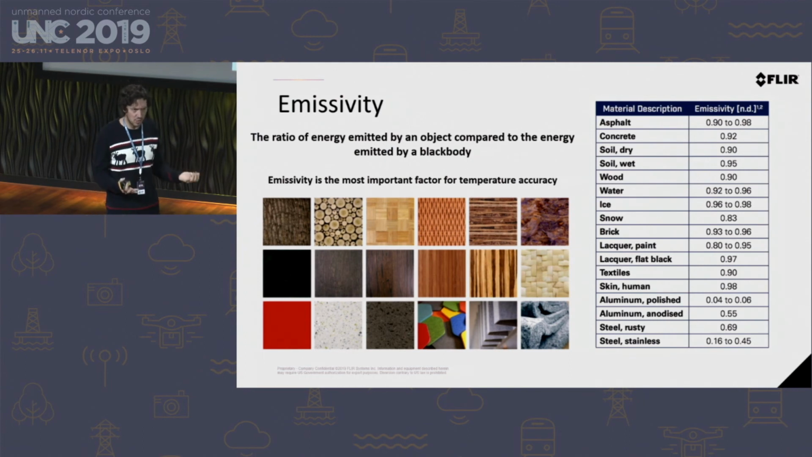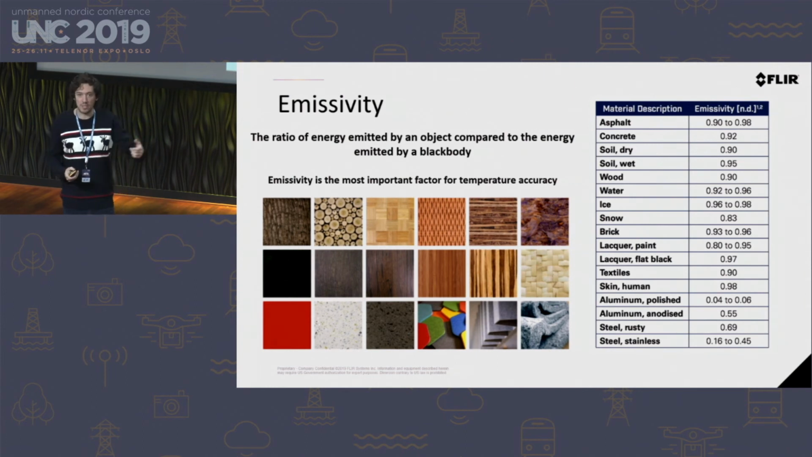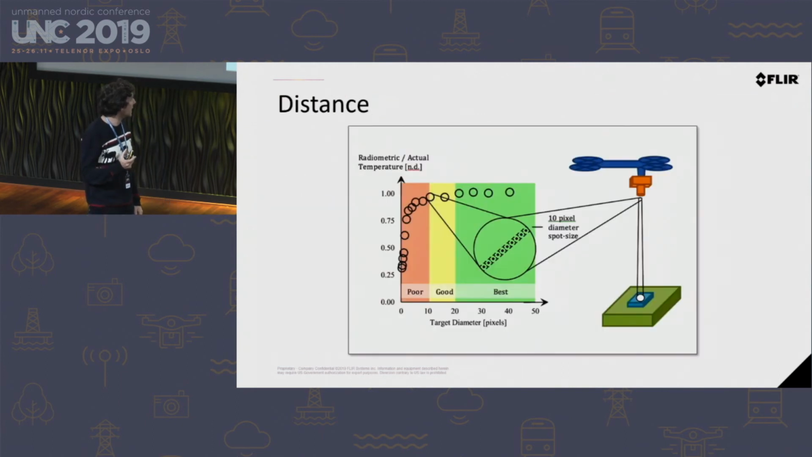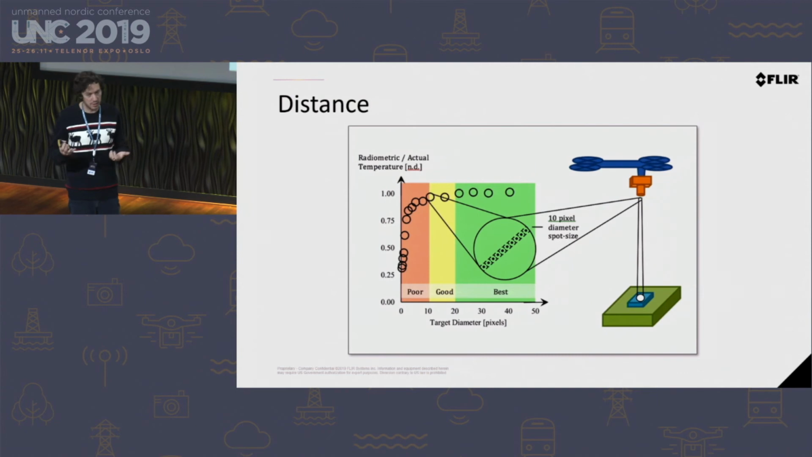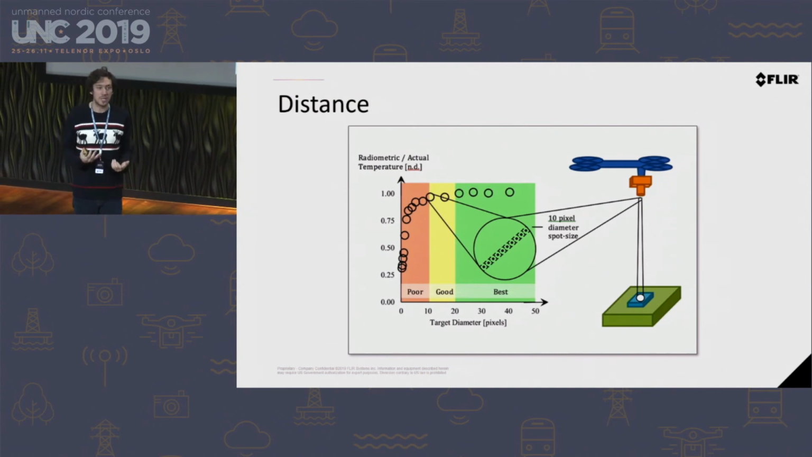For instance, solar panels are quite uniform in their emissivity, but you do need to know the emissivity and input it into your camera so it can adjust for the reflection that comes off of the surface to be able to measure the temperature accurately. It is the most important thing to measuring temperature. The number of pixels you get on target, like I mentioned before, 5 by 5 pixels is going to be enough to detect. To measure temperature, you ideally want around 10 by 10 pixels.